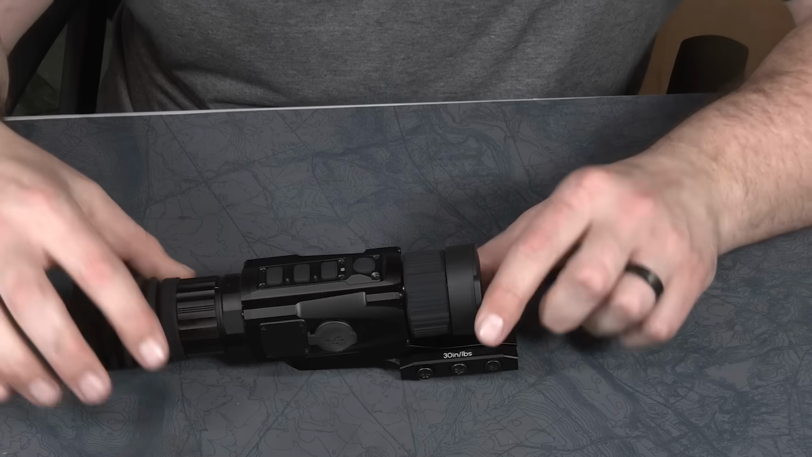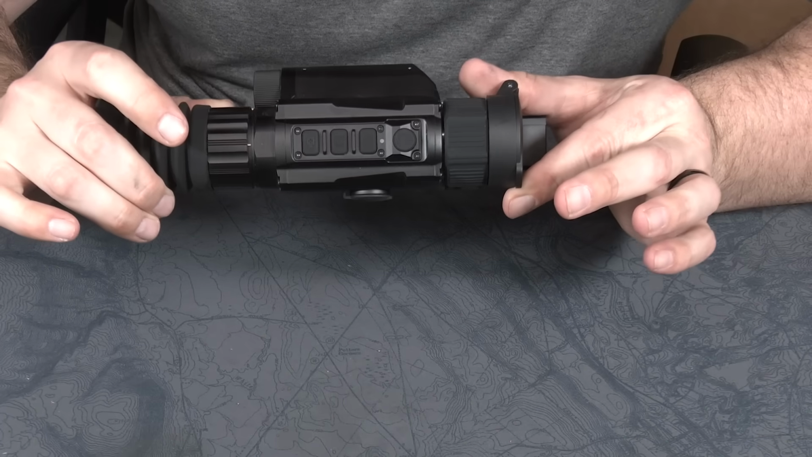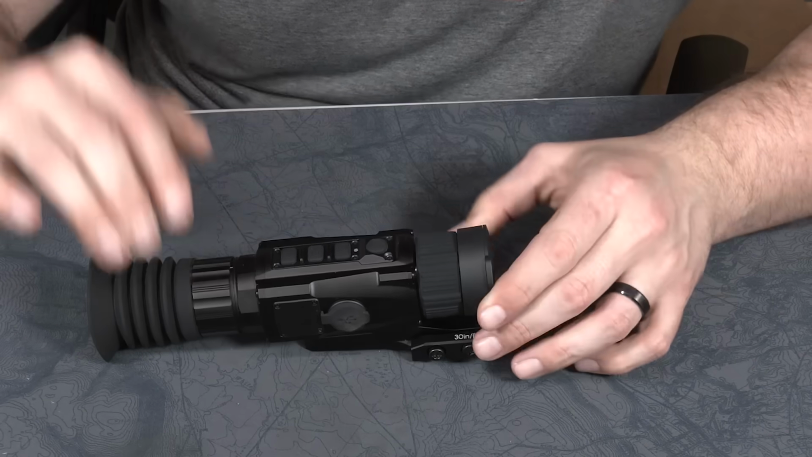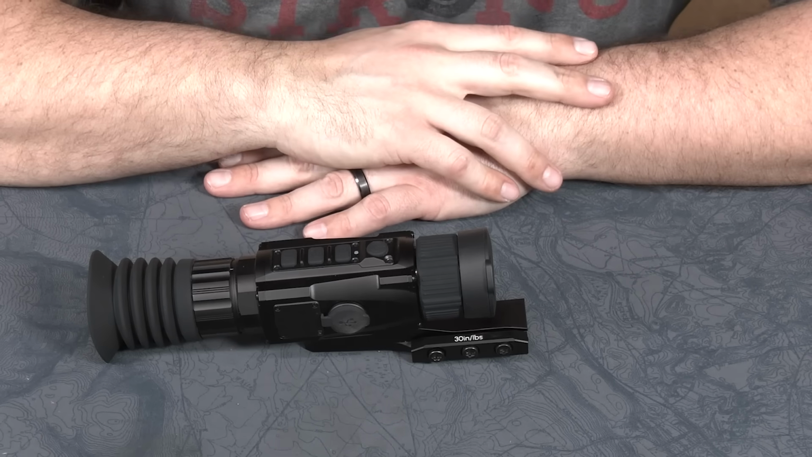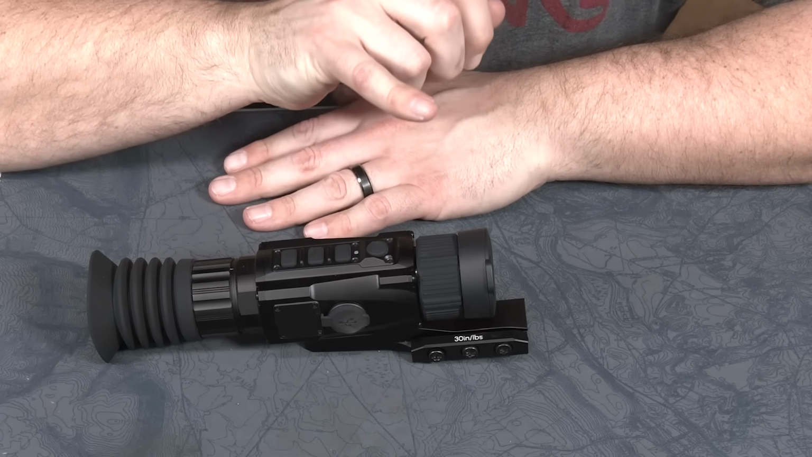Well, what I have for you here today is the HS225 Hydra from DNT Optics. And this is a multifunction thermal sight that comes in at under $1,000. And the performance on this thing is pretty impressive.